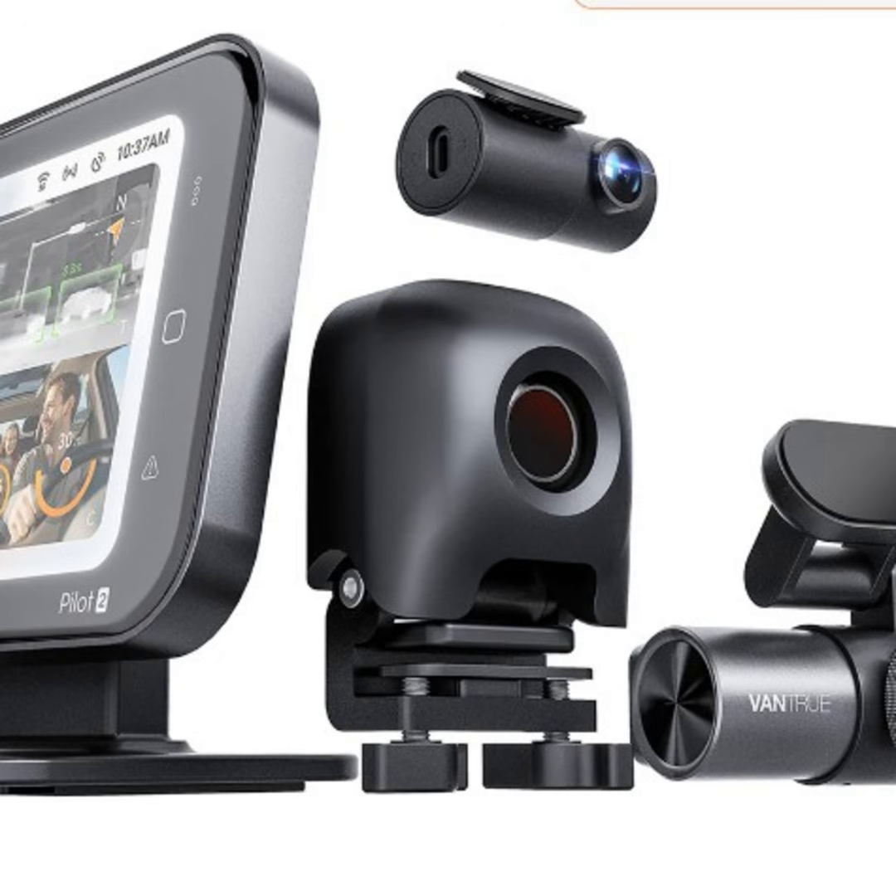I'm Fred Fishkin. A dashcam that can detect animals, pedestrians, or cyclists in fog, rain, or complete darkness. The Pilot 2 from Vantrue can do that using an exterior-mounted thermal camera. I've been impressed and even fascinated by what the thermal camera sees, with detection that reaches more than 300 feet.